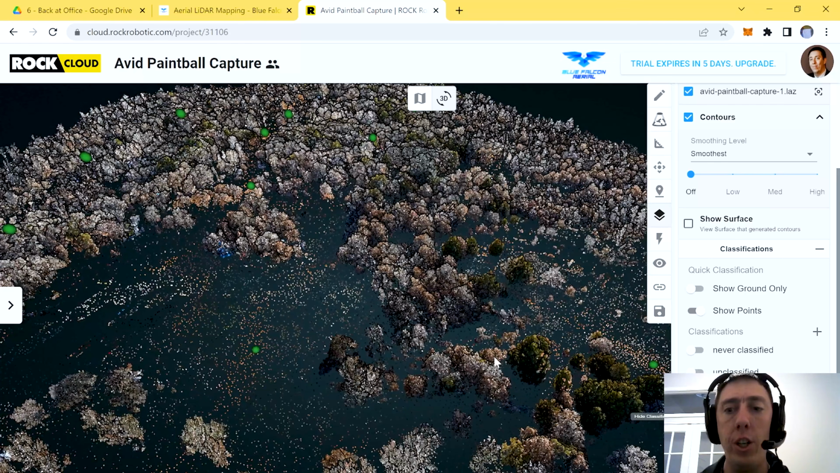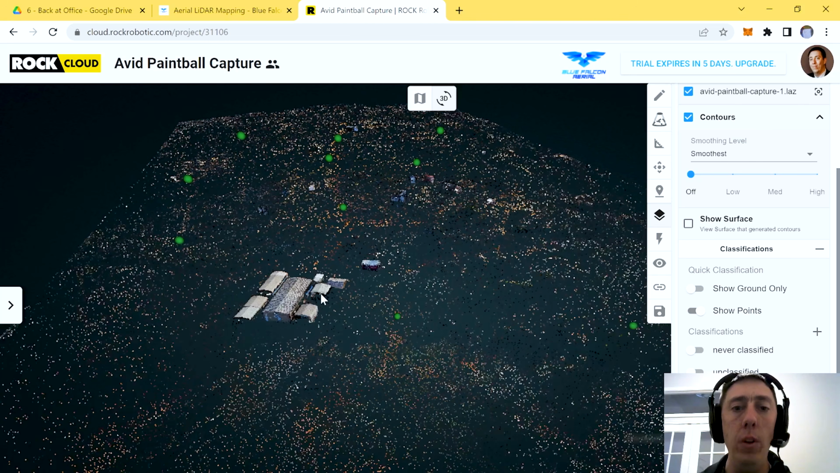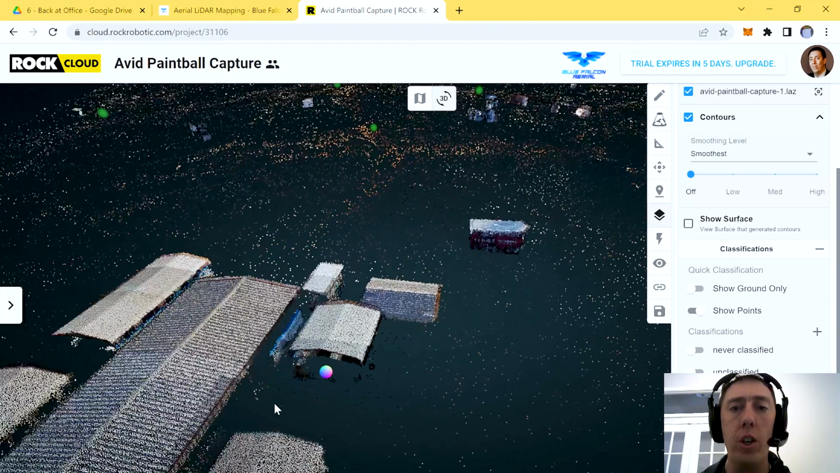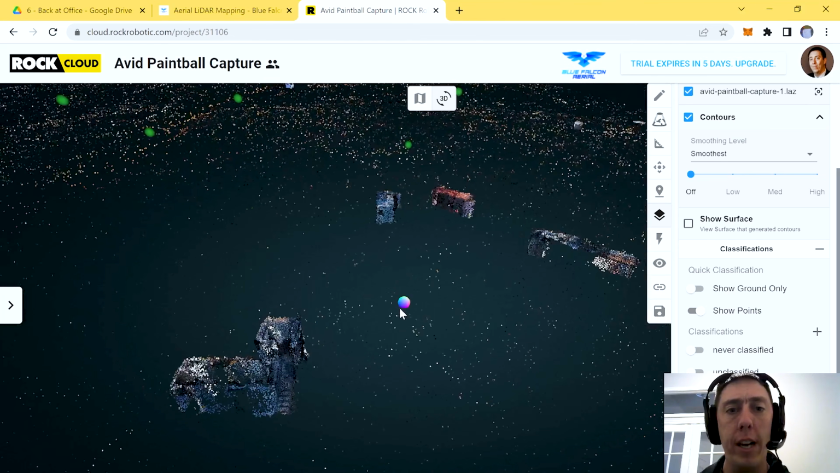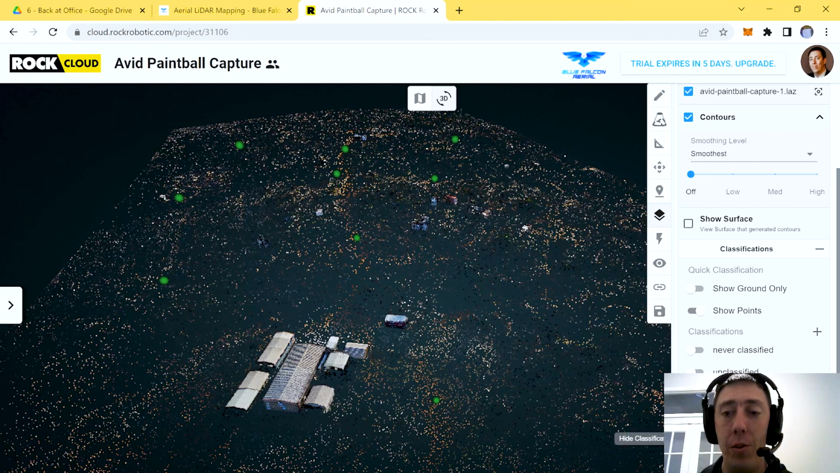Let's get rid of the vegetation. And now we can go to only buildings. There's only the buildings and only the structures that are on this project. Absolutely. It's so cool, guys. Like, this is so cool.